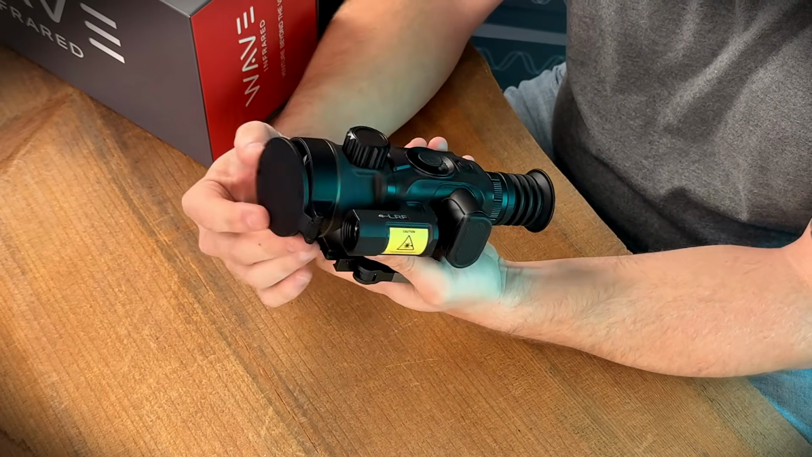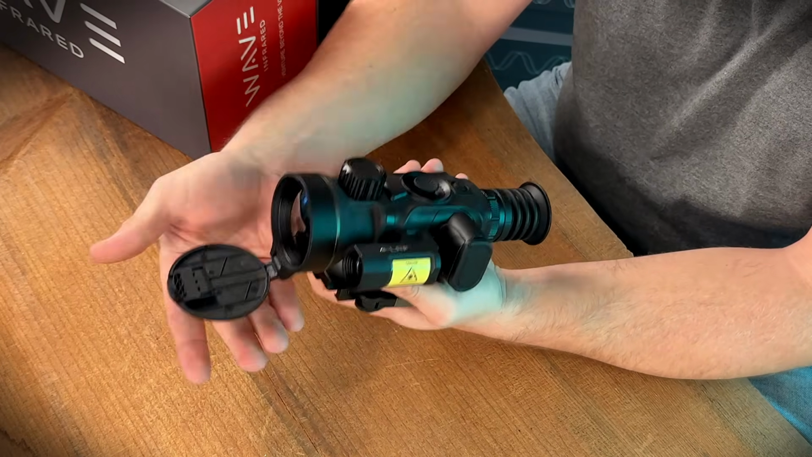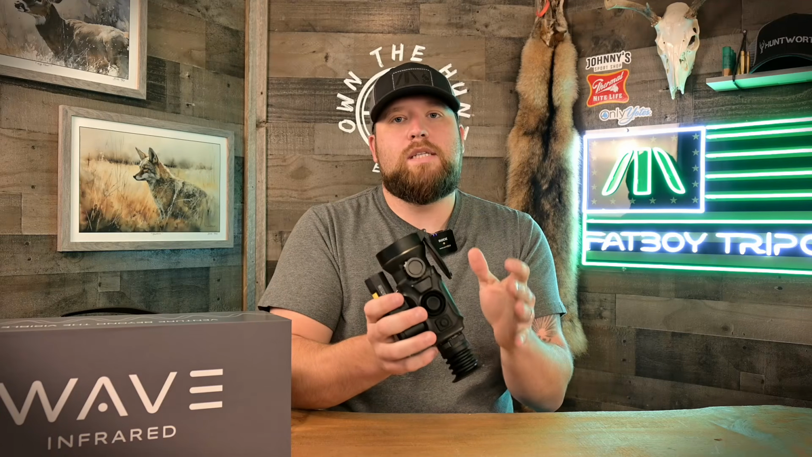I don't recommend putting it in front of your LRF, of course, because you're going to block it, but you can put it down against your rail. You can move it over here to the side, right? It does bed back against itself, so really, really good design there. Love that.